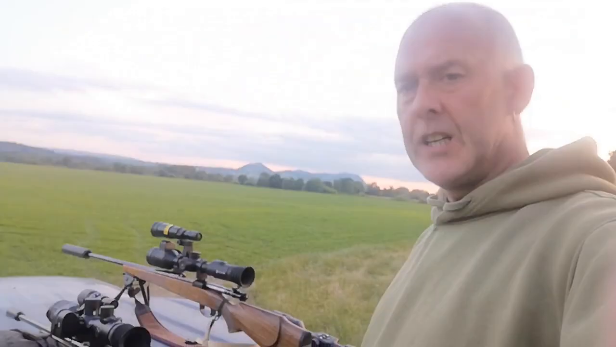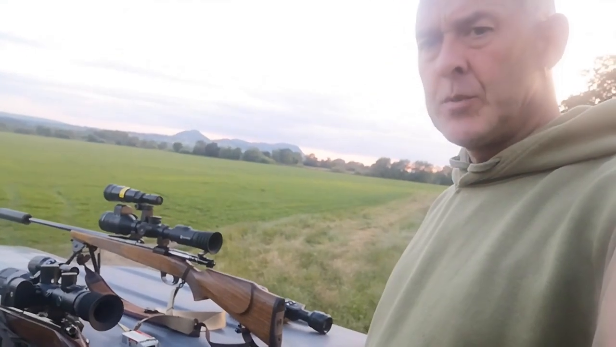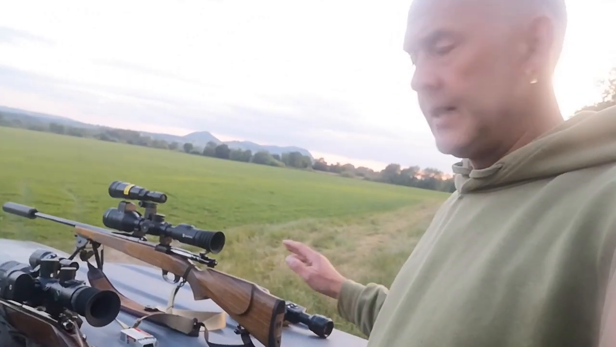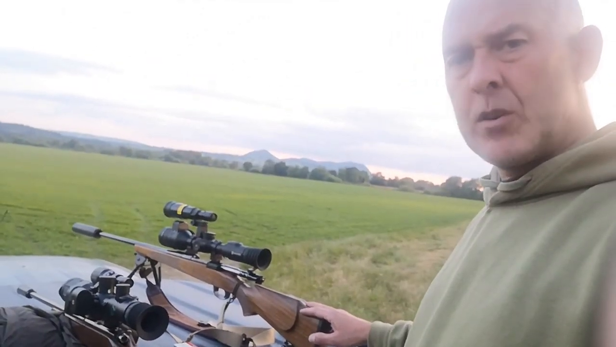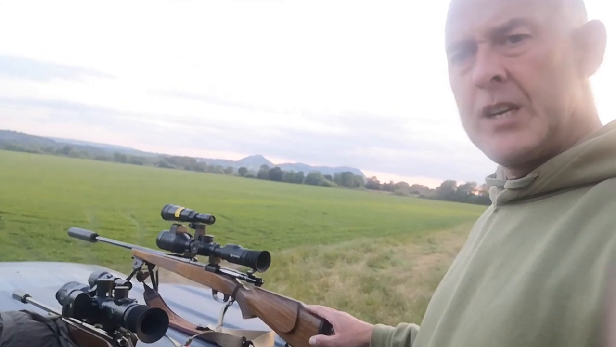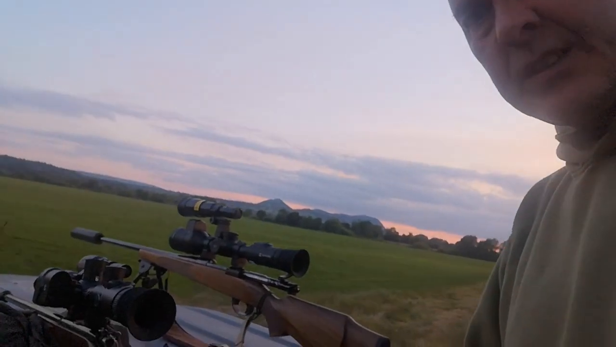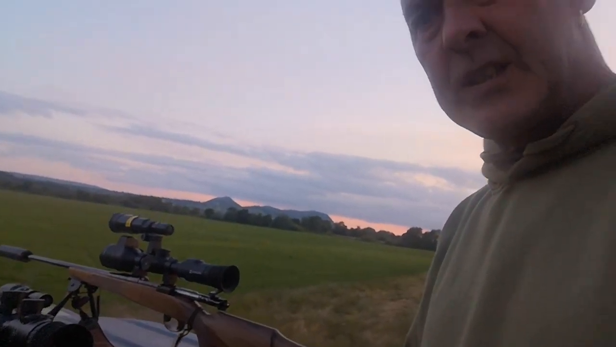Okay, it's 10 to 10 now. I'm just starting to lose the light. There's almost a full moon, so it's not going to get properly dark tonight. But I've got the 3 scopes here. Got the ATN 4K Pro, the Hikmicro that's set up on the 243, and just down here, if I can get it in focus, is the OneLeaf Commander NV400.